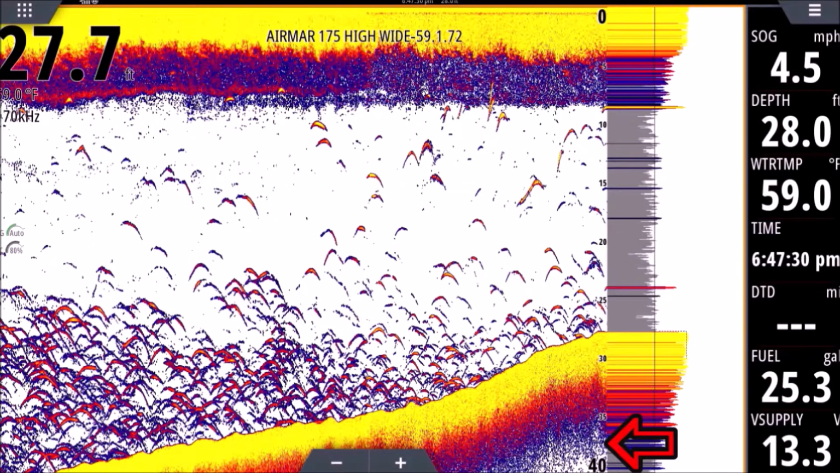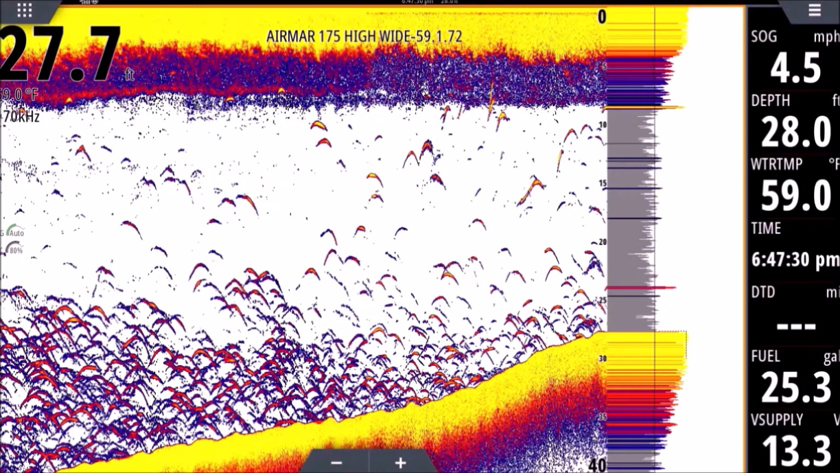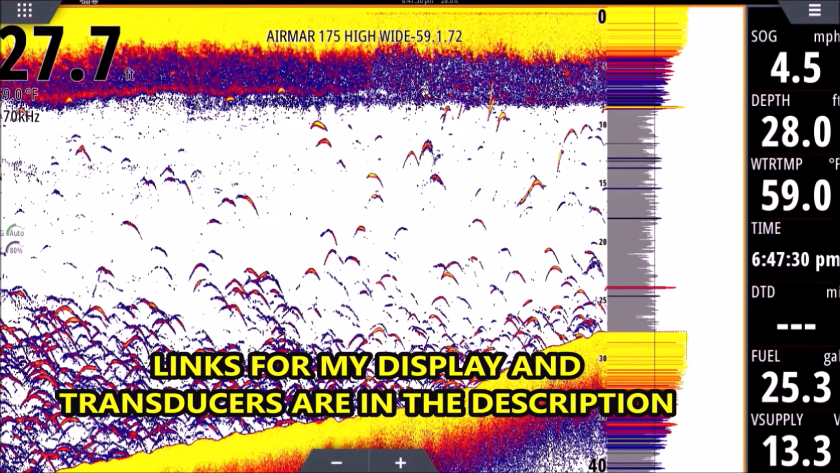It goes to that reddish orange, then to blue, then to white. So blue is the weakest return, and white is no return. So that tells us a lot. As we see our fish in the water, if we see yellow, we know it's a bigger fish probably, or it's just in the center of the cone of the transducer, and it's absorbing a lot more energy, so it looks brighter. Again, I'm trying to keep this simple as I can.